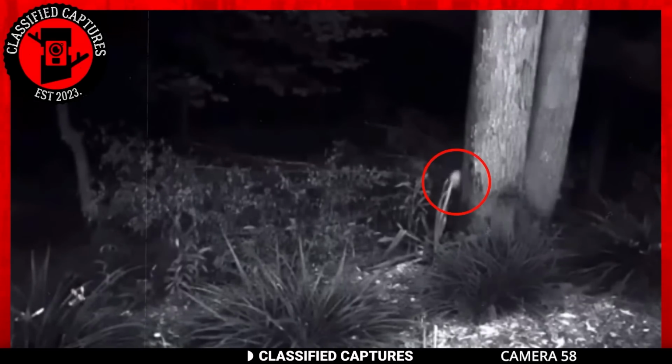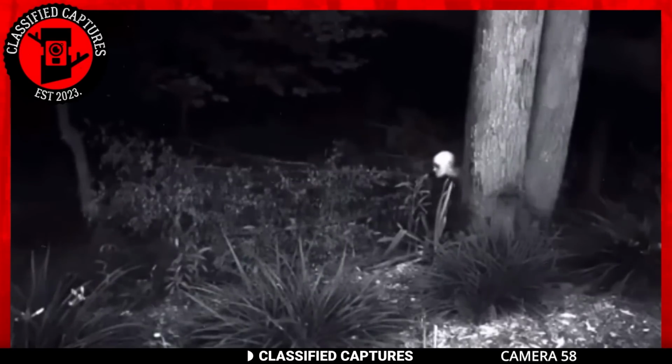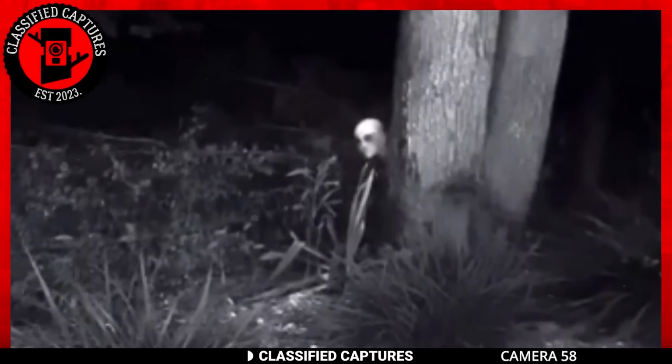Next, we have footage from a Trailcam, which appears to have captured something even more sinister. Don't believe me? Have a look. Did you catch that? Emerging from behind the tree, you can see a pale figure's head.